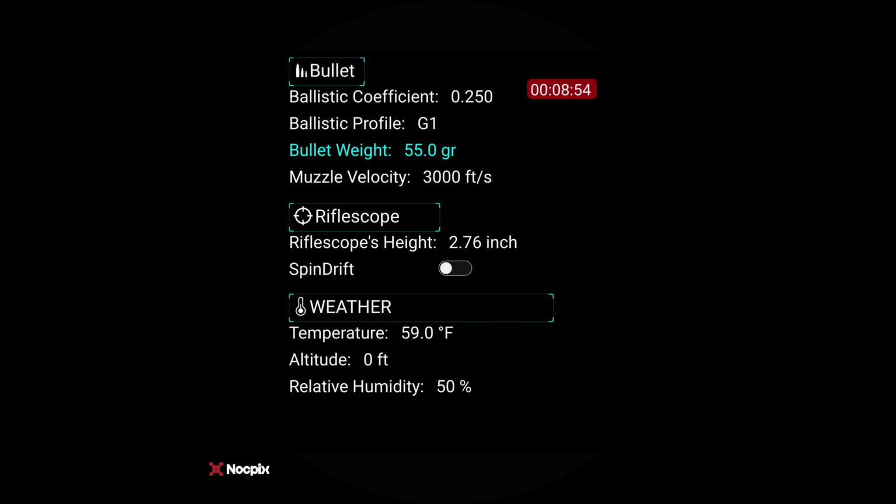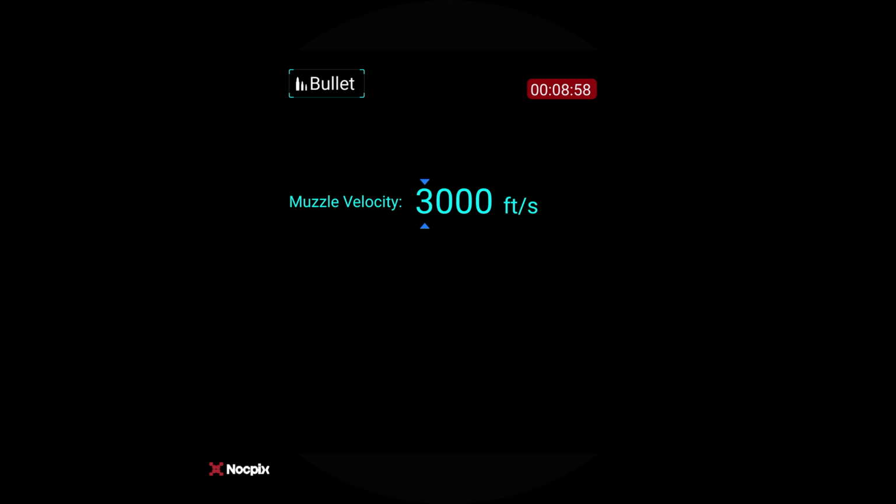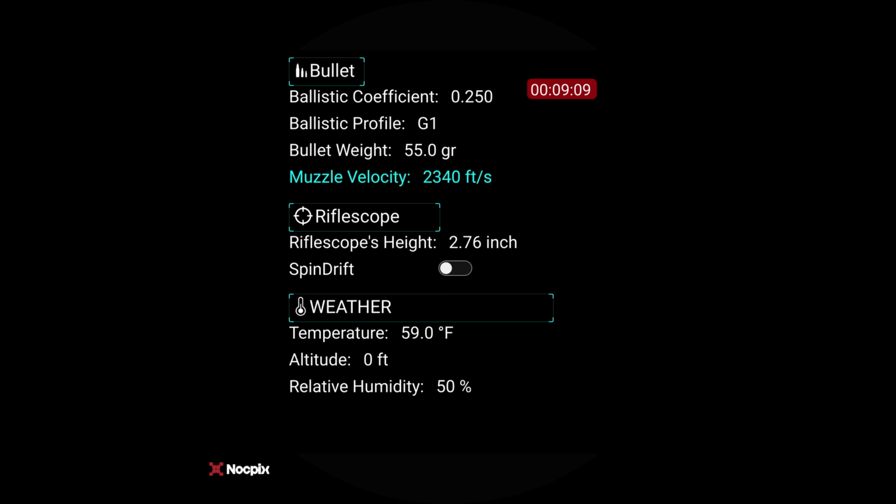And for those of you who are not familiar with a ballistic rangefinder, what it does is it gives you a different point of aim over distance. Okay, because obviously the further we shoot, the lower the projectile drops lower and lower and lower. This helps us just automatically compensate for it, which is really cool. 2.76 inches that I put in.